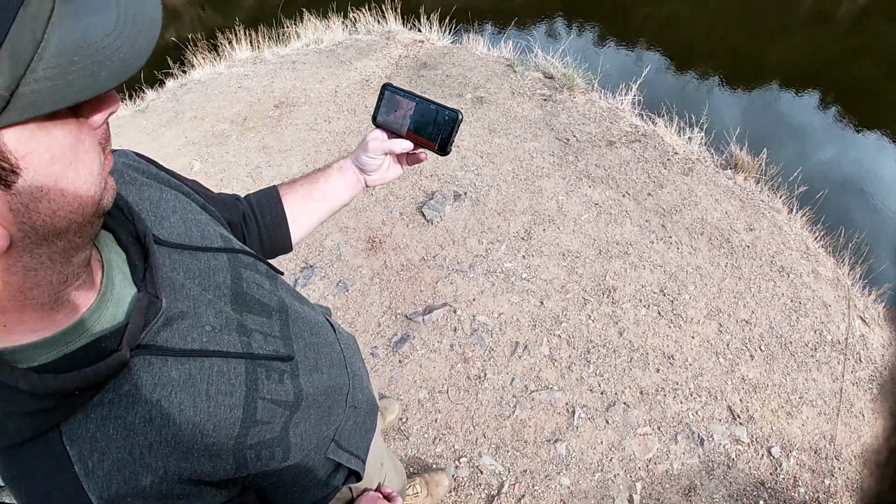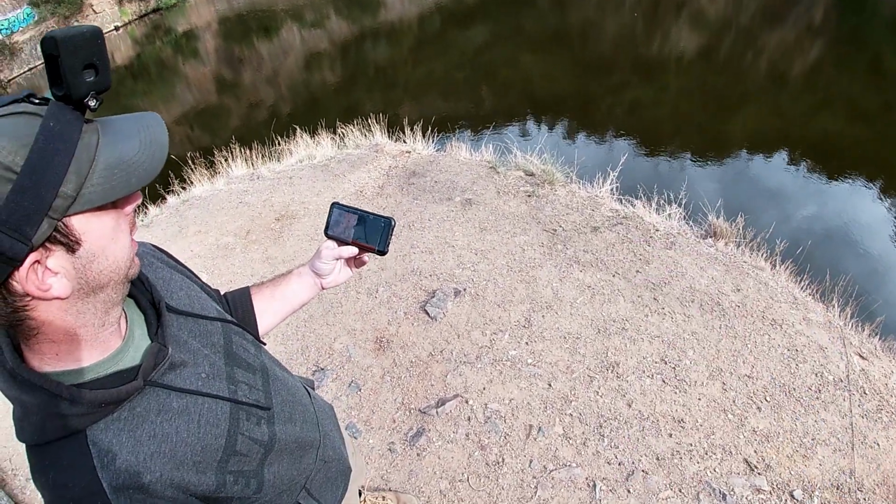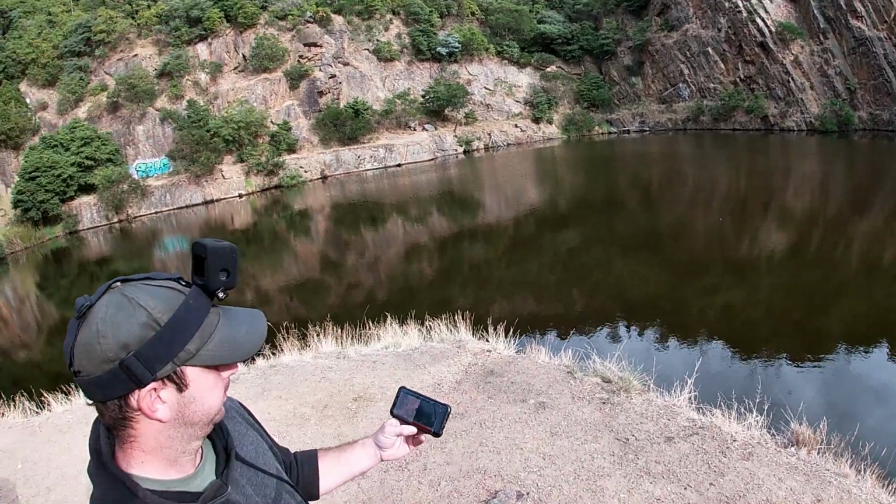Well, let's get some rods in the water and let's see what happens. I'm going to be between me and that sounder anyway. Yep. That's where I want to go. Okay. Interesting.